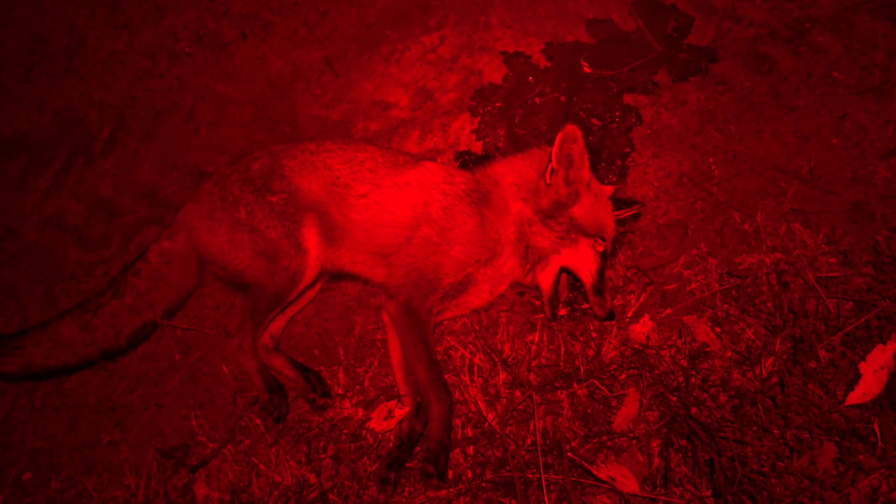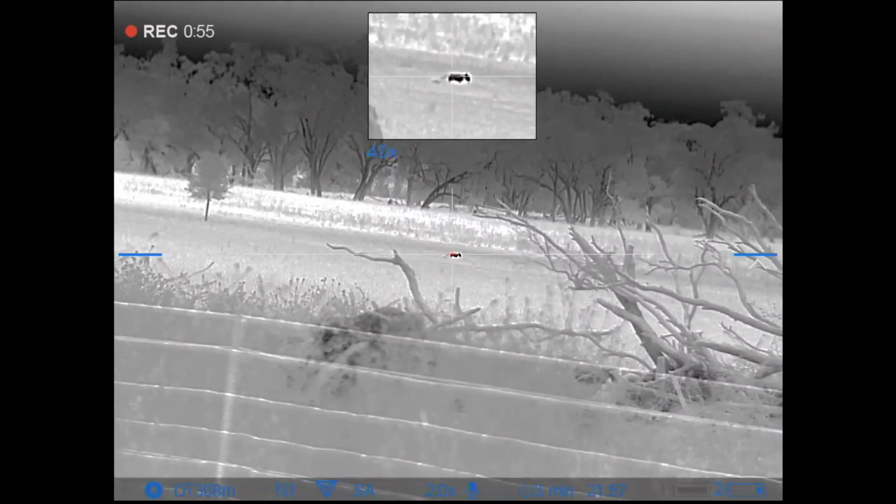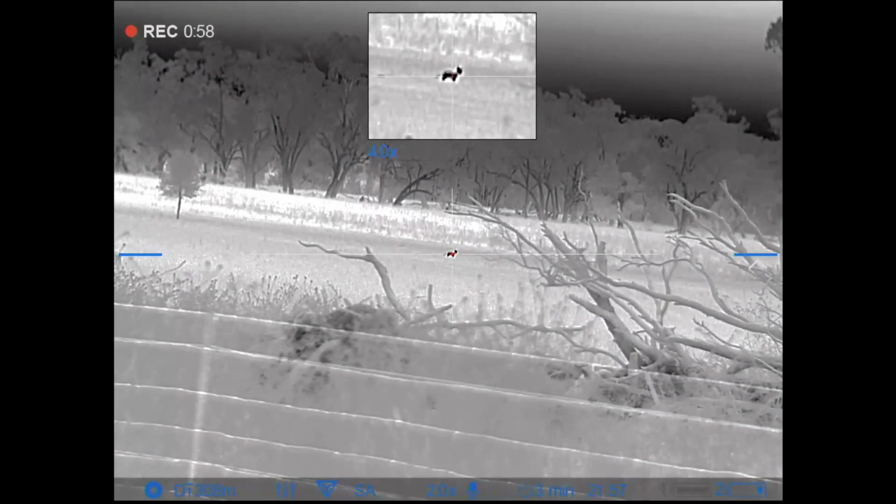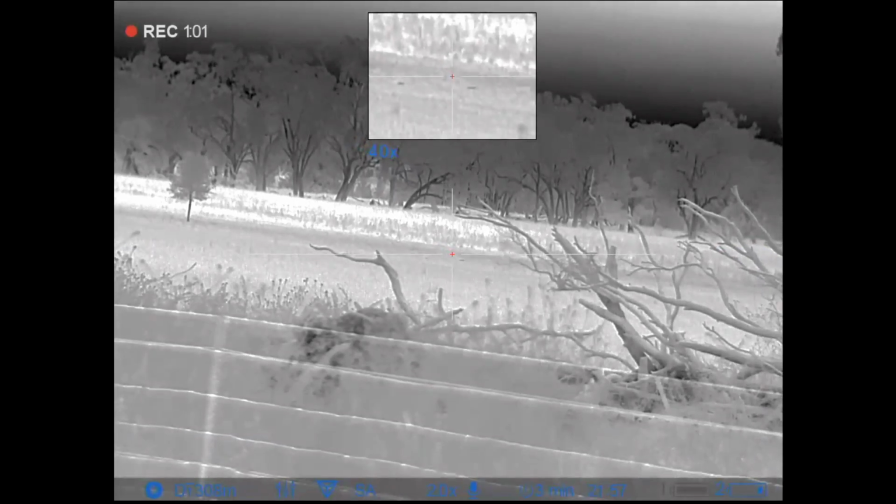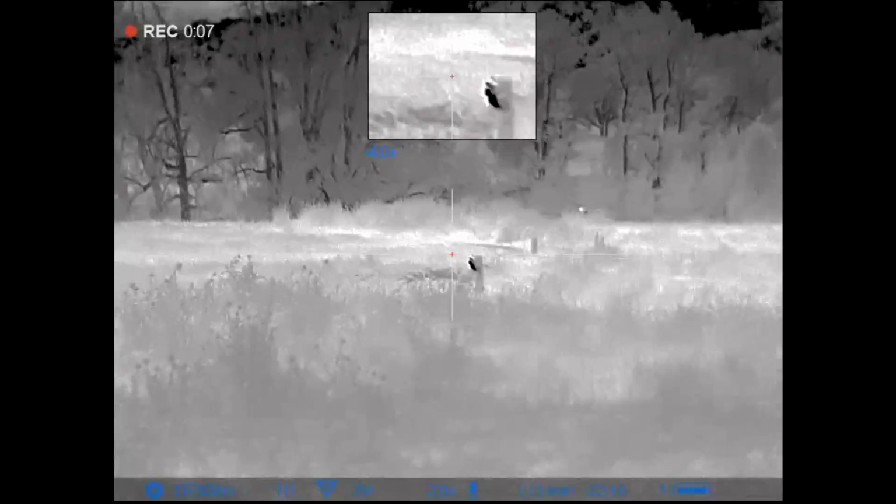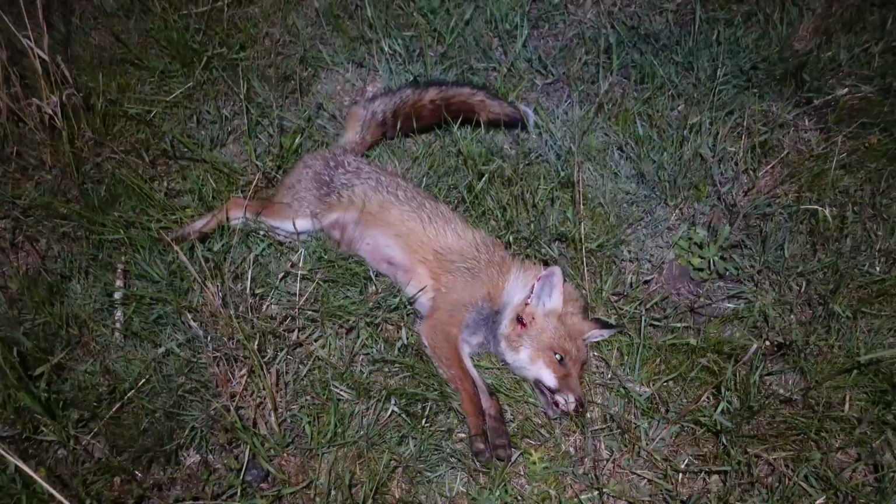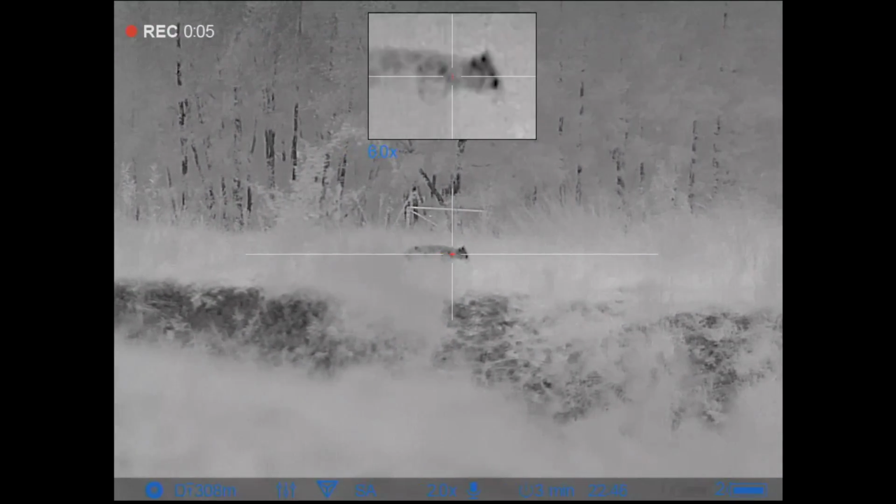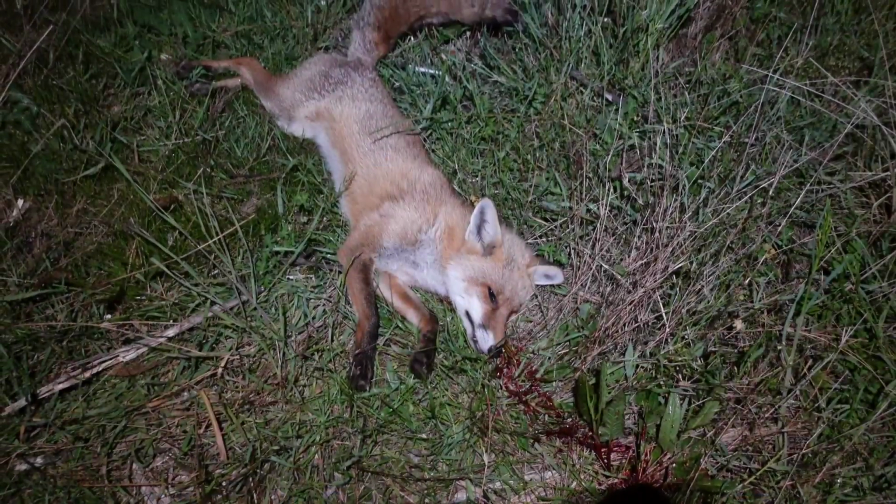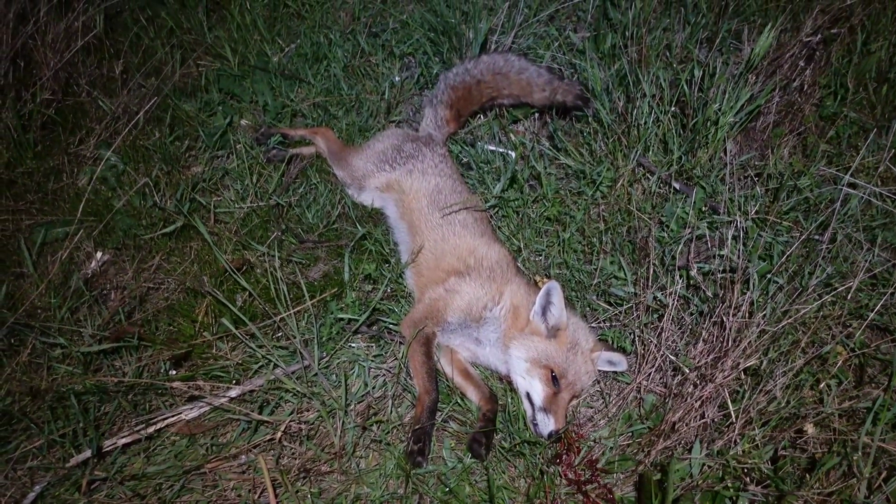We're going to red mode, headshot on this big dog fox. You can see all the claret coming out the back there. Certainly made a mess of his night. The 308's on song tonight. Another big healthy vixen down, clean headshot. Snotted this big dog fox. There's a freehand shot hard to the left off the quad bike, so not the best rest.